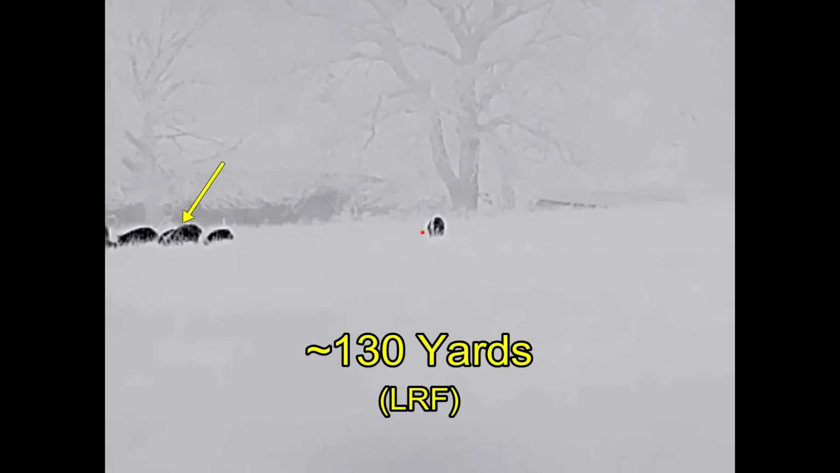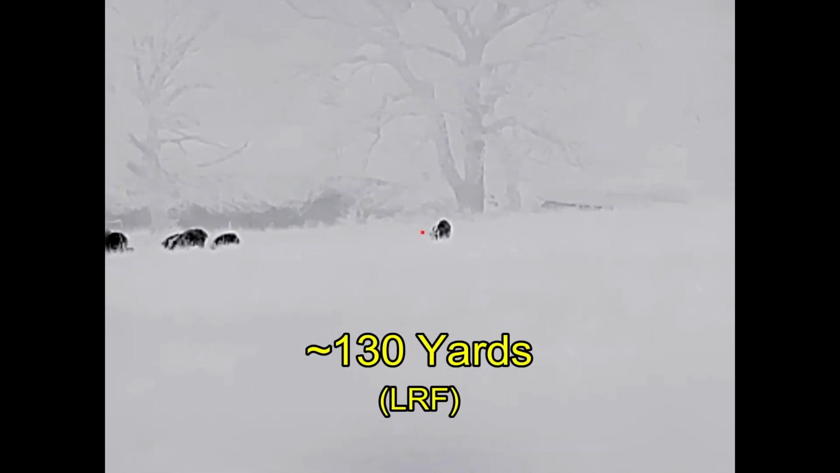Alright, there's the sounder. My hog is going to be over here off to the left. Ben's going to be shooting the one in the center of the screen. Here we go.